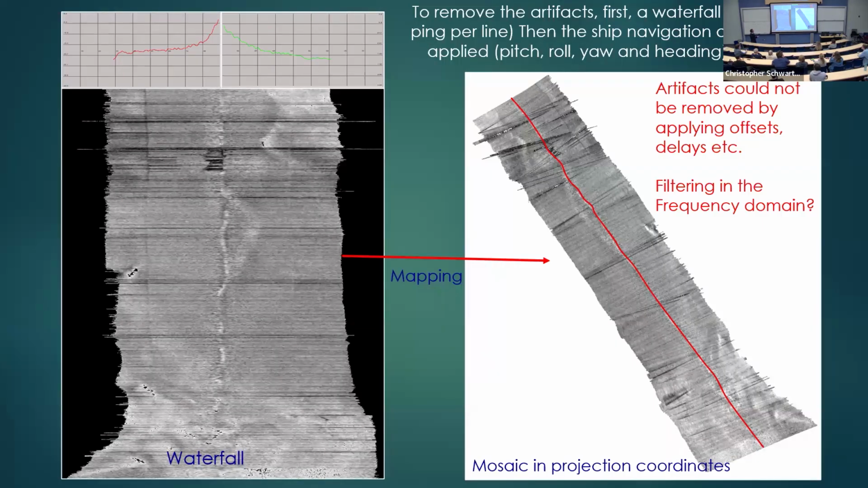And then the final stage is the mapping. So the mapping, in the waterfall, we do not have the navigation. We only have the ping number. So the line number is a ping number. But in the cross-track direction, you can use time or distance, depending on your goal. And then when you map, you include the vessel movements and the navigation. You can assemble the final mosaic in map projection coordinates.